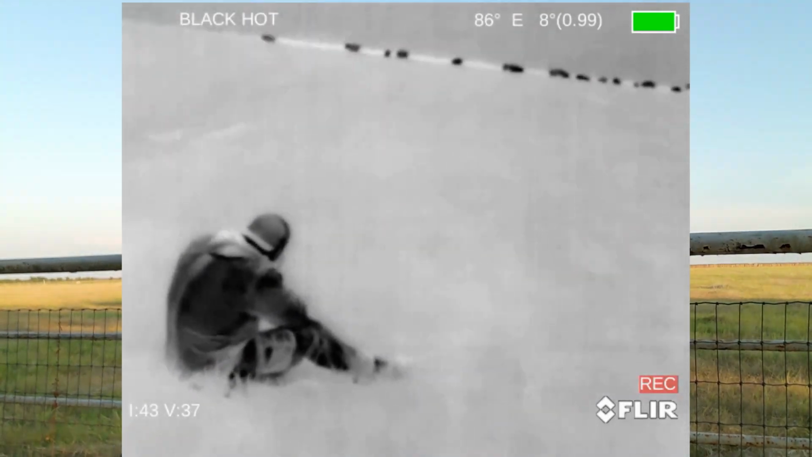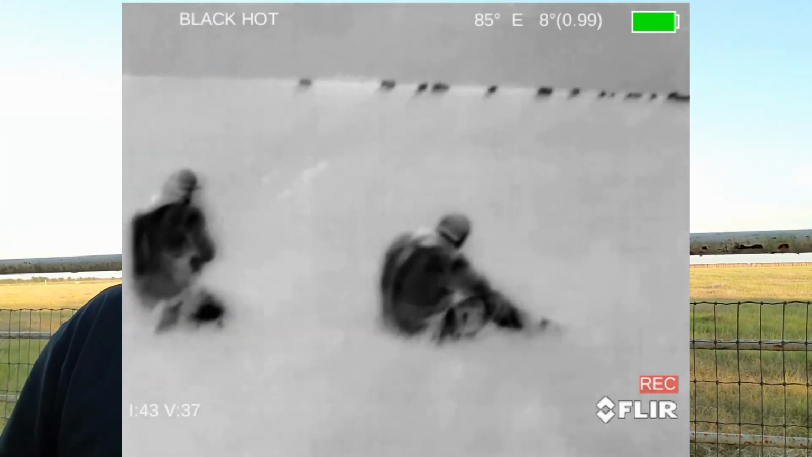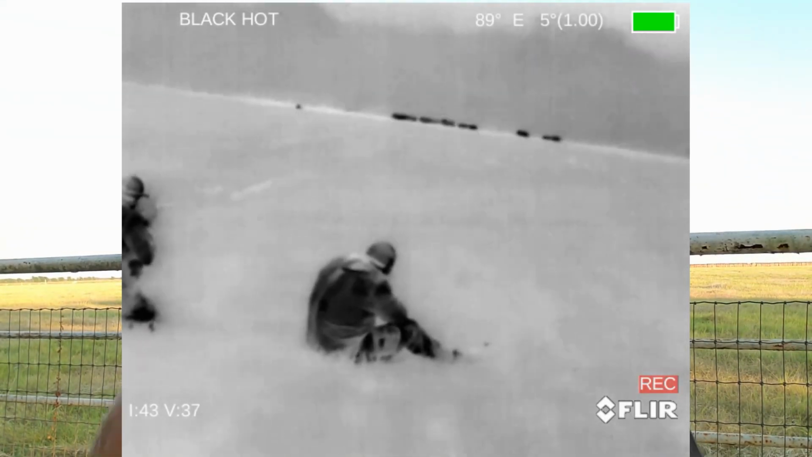Even in fields, you can use this to detect. If you're out there calling for yotes, calling pigs, whatever the case may be, or driving by your fields hoping to see something out in the fields, you can do it with this thing. Pretty awesome. You can sit in the back of the truck while somebody's driving, and just be like, "Whoa," and look at it. Really cool.